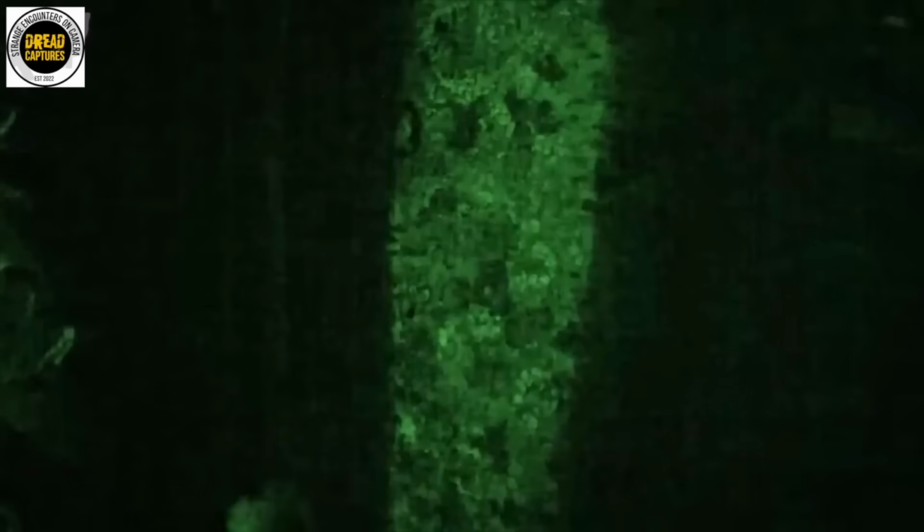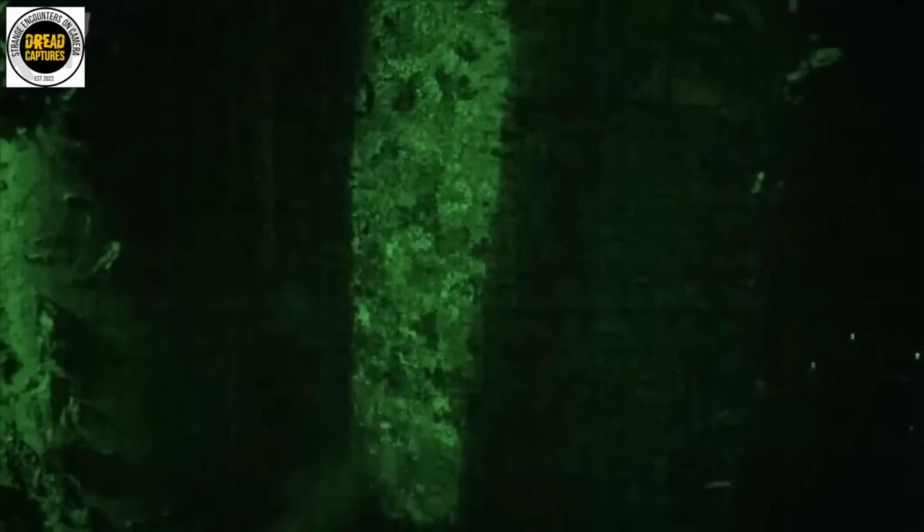If this wasn't a prank, then whatever left those prints on the property was bold enough to destroy the camera rather than be seen. So what do you think? Was this just some kind of deformed human hand? A clever hoax? Genuine evidence of a cryptid caught in the act? Whatever it is, it freaks me out. I'd love your take.